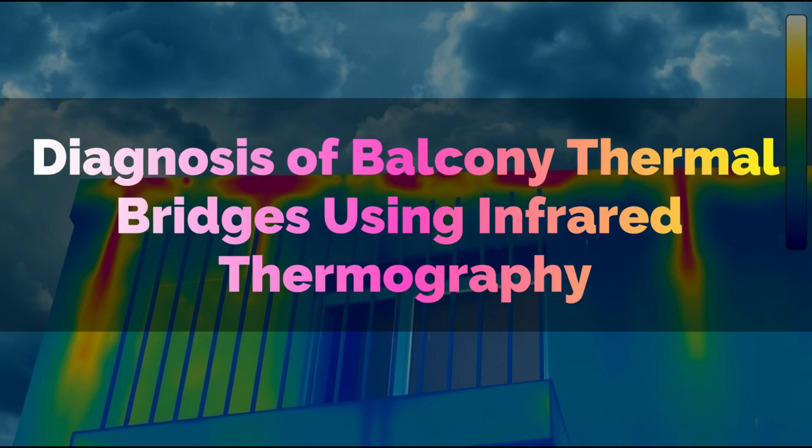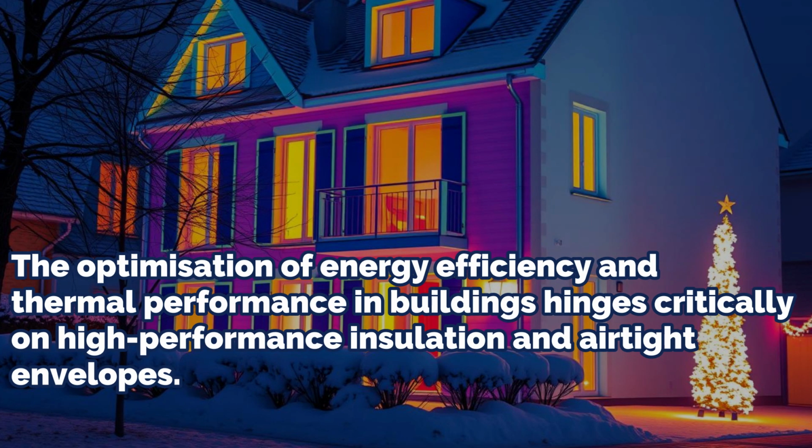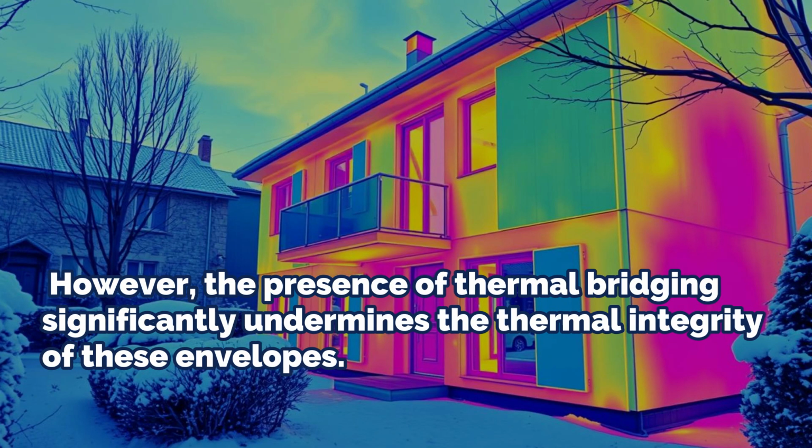Diagnosis of balcony thermal bridges using infrared thermography. The optimization of energy efficiency and thermal performance in buildings hinges critically on high-performance insulation and airtight envelopes. However, the presence of thermal bridging significantly undermines the thermal integrity of these envelopes.